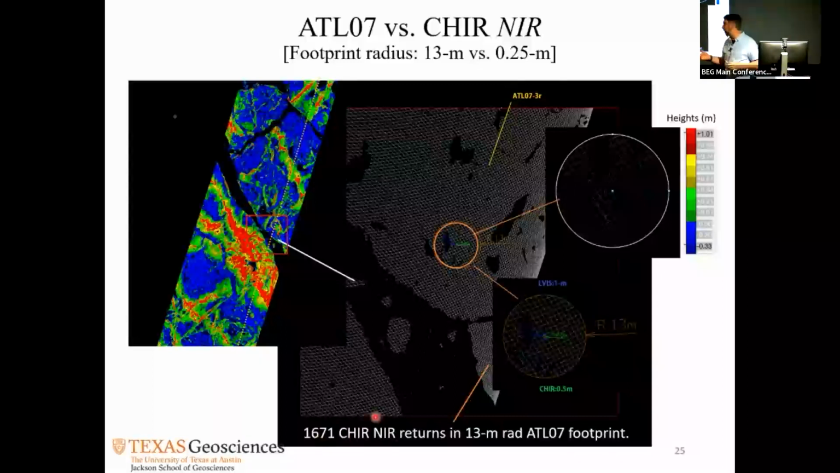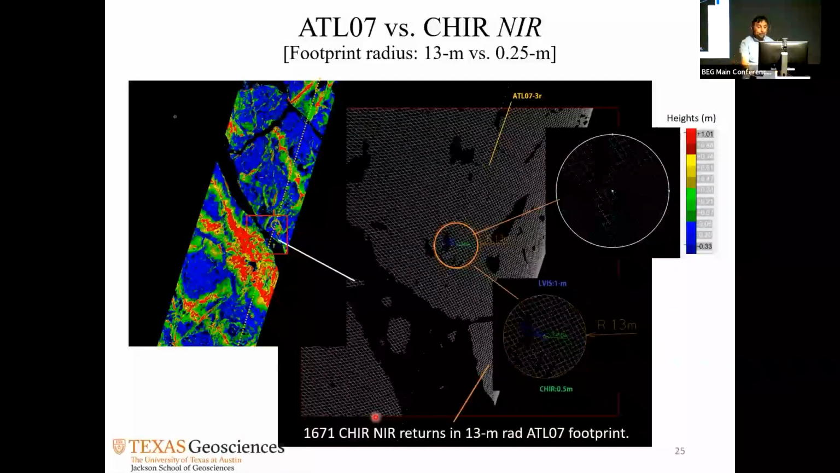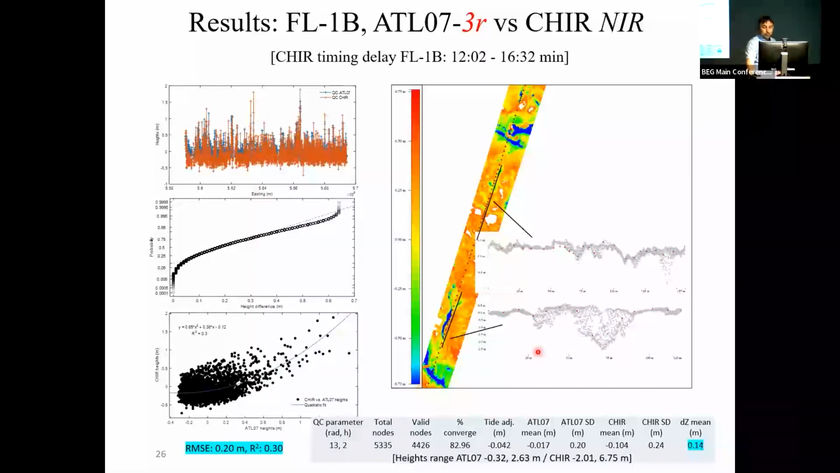So what the algorithm does, you cannot really see it, but the algorithm basically picks all the heights from all those returns and finds an average and compares it to the other guy. And of course, again, we are comparing a sea ice surface, which is very zigzaggy, very changing, very variable. So we expect a high standard deviation on this. So here, for example, there are your ATLAS measurements, like points, just little dots here.